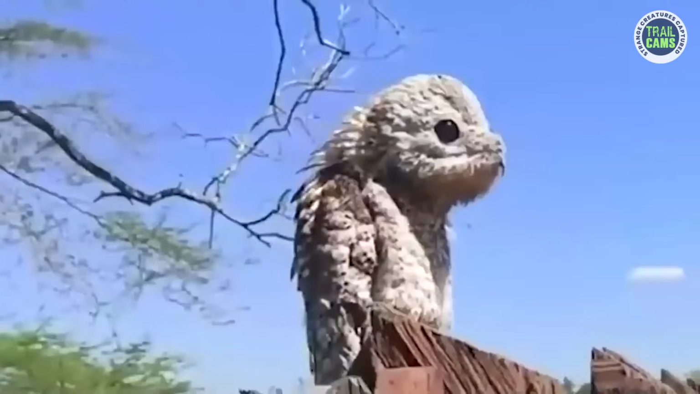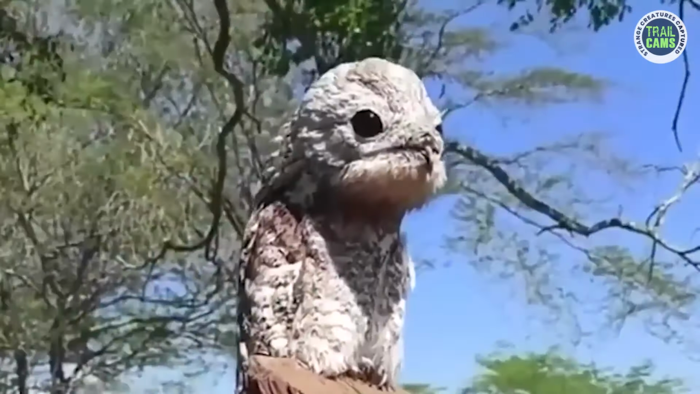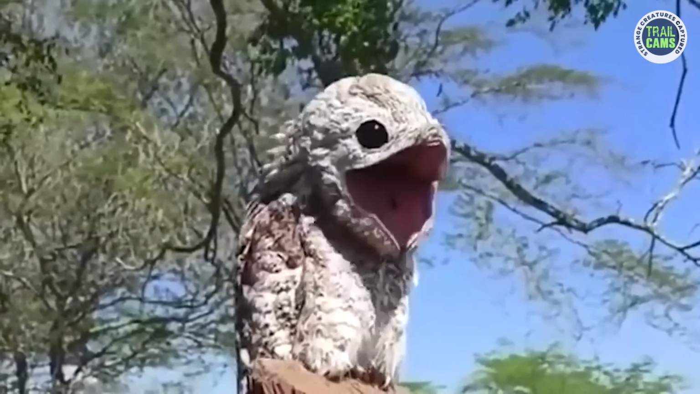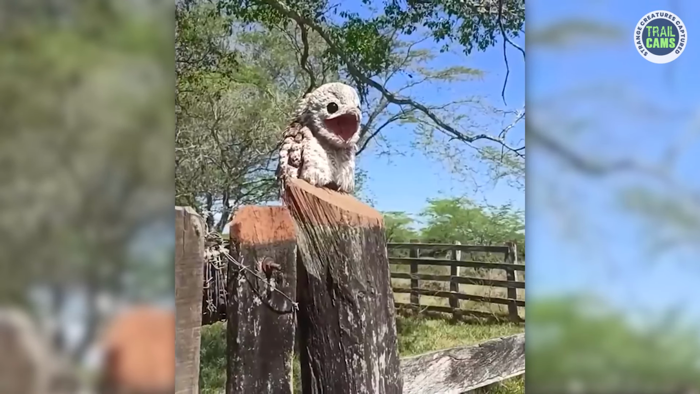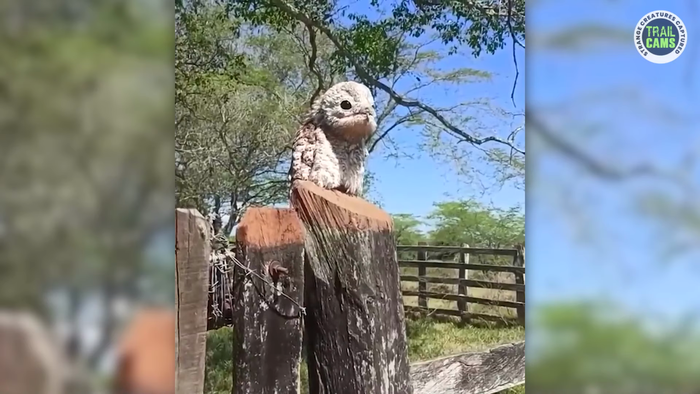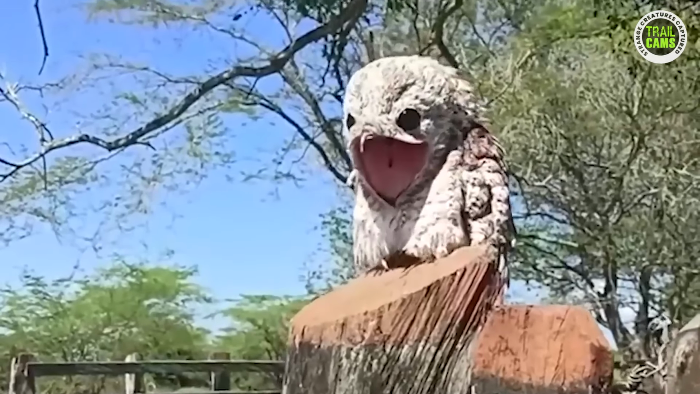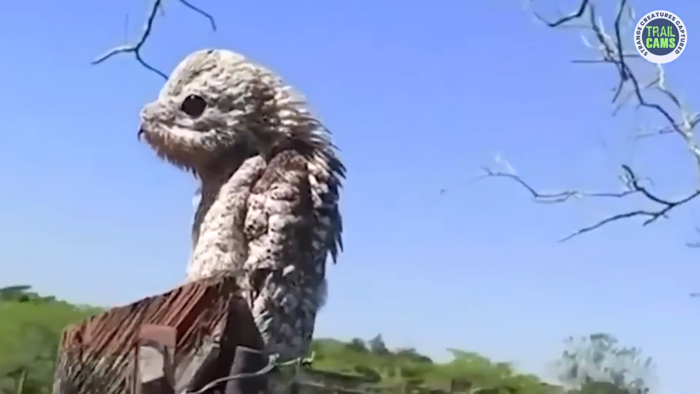Intrigued and eager for answers, he decided to capture it on camera, seeking our collective help in identifying this mysterious avian species. Now it's time for you to help solve this puzzle. What kind of bird could this be? Is it a graceful swan, a colorful parrot, or perhaps a stealthy owl? We may need to examine its features closely, its beak, feathers, and size, to crack this feathered riddle.